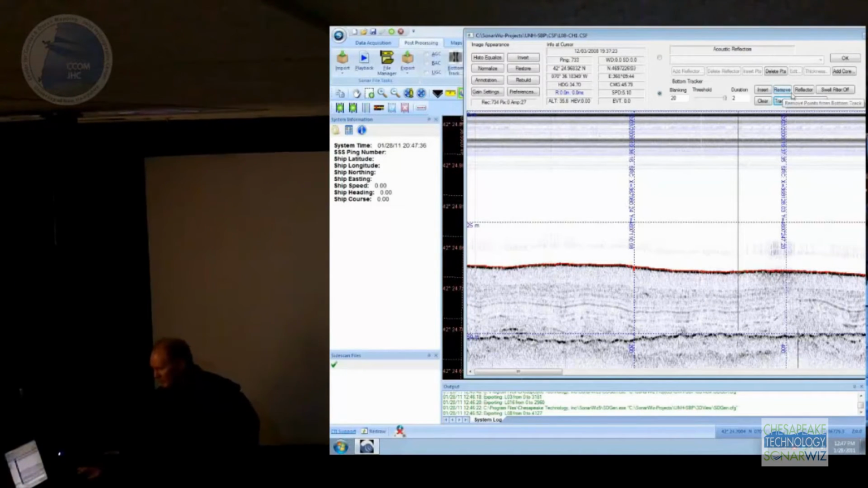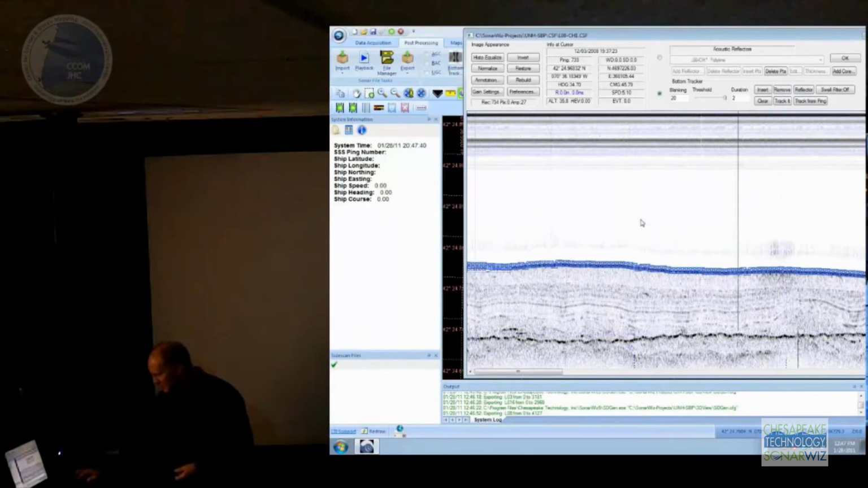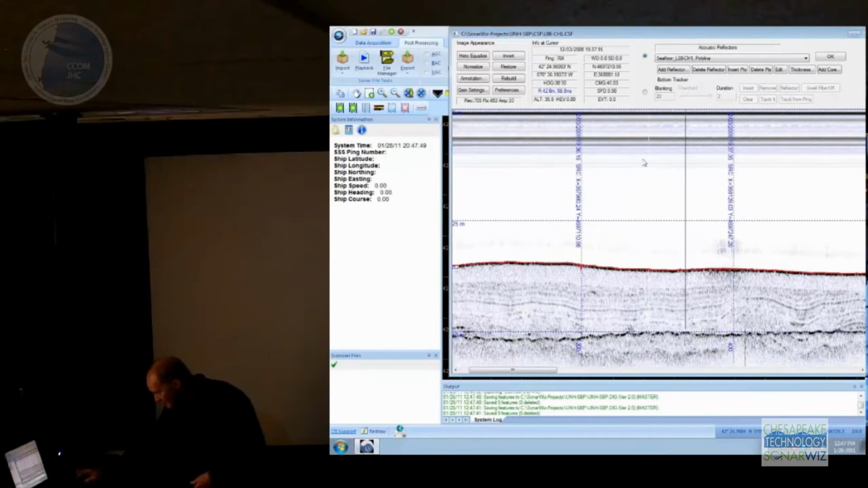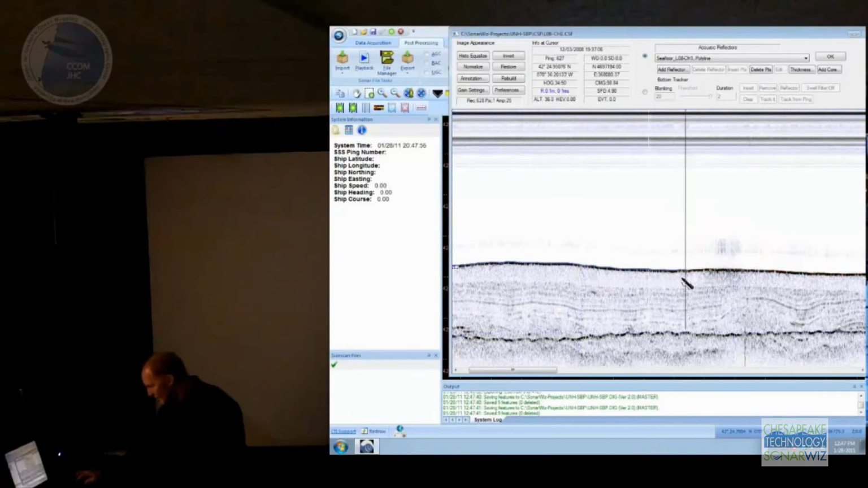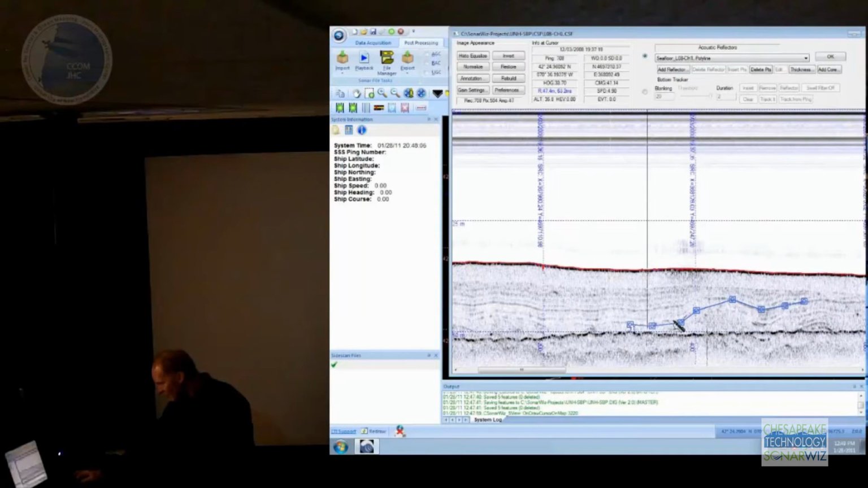And that seafloor reflector can be converted to a reflector, so you can actually do some computation with it. So let's say I want to make that a seafloor reflector, and I'm going to add my own reflector. I want to digitize something in here. So let's just pick up this little reflector right here. Let's say add reflector, and we'll call it R1. And the way reflector digitizing works in SonarWiz is it's all manual. So you just click, click, click. You can go back and put things in any order you want. And now you've got a reflector.